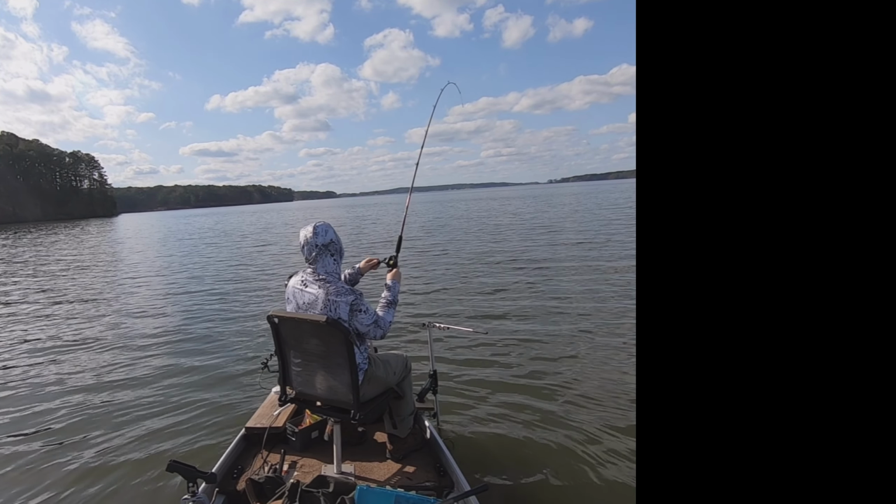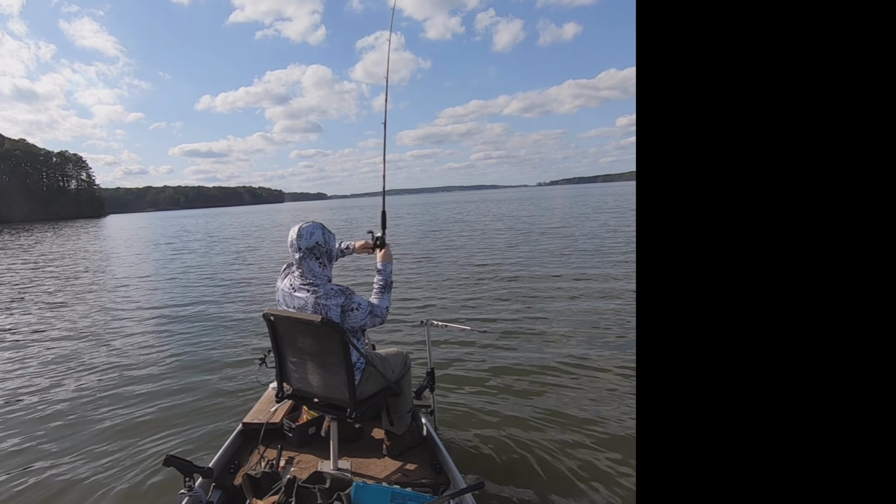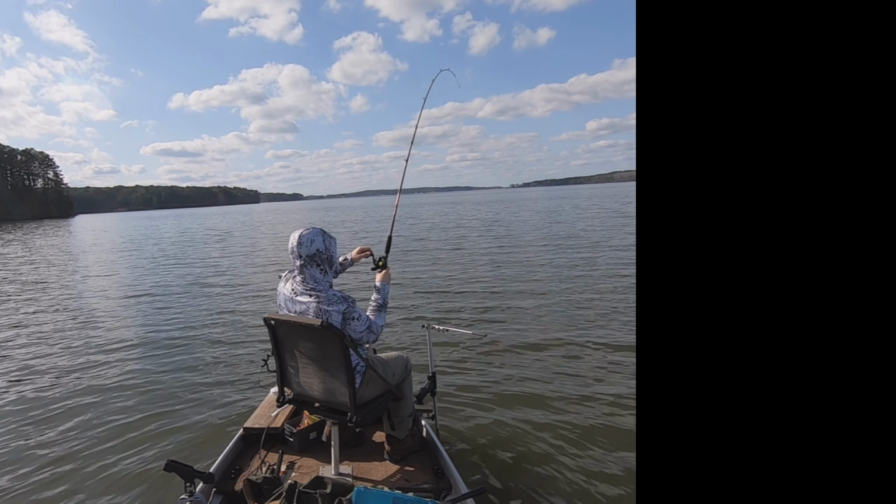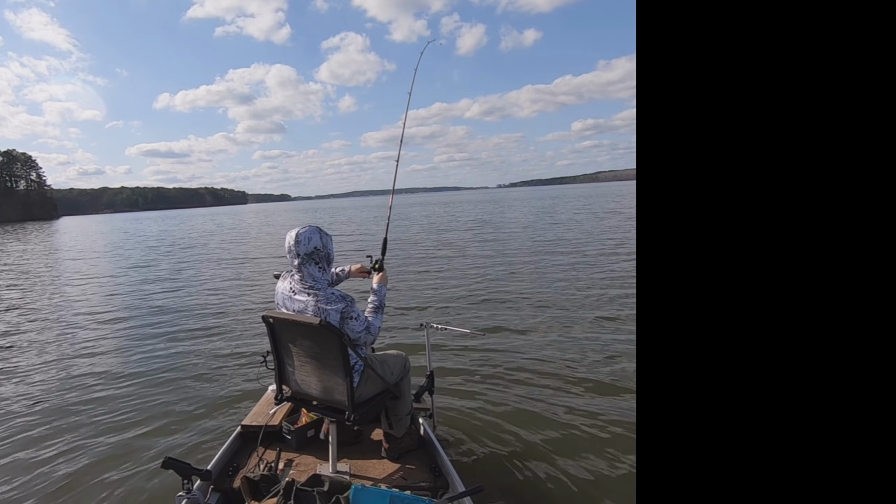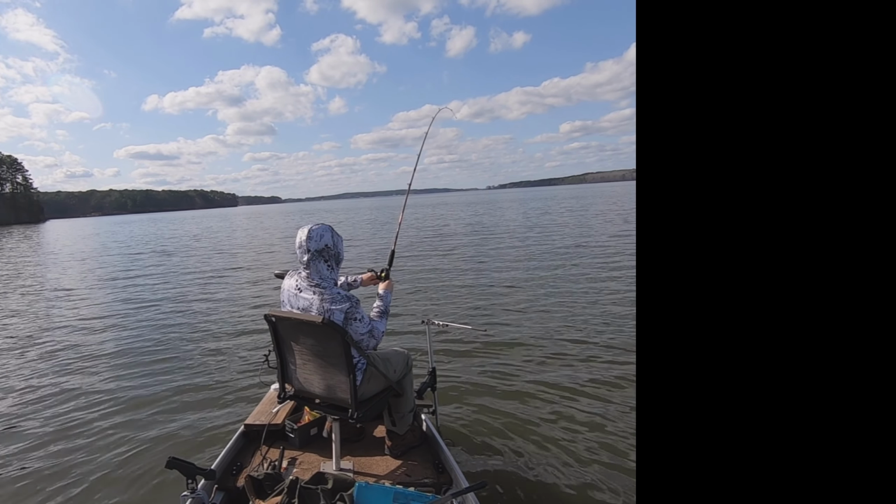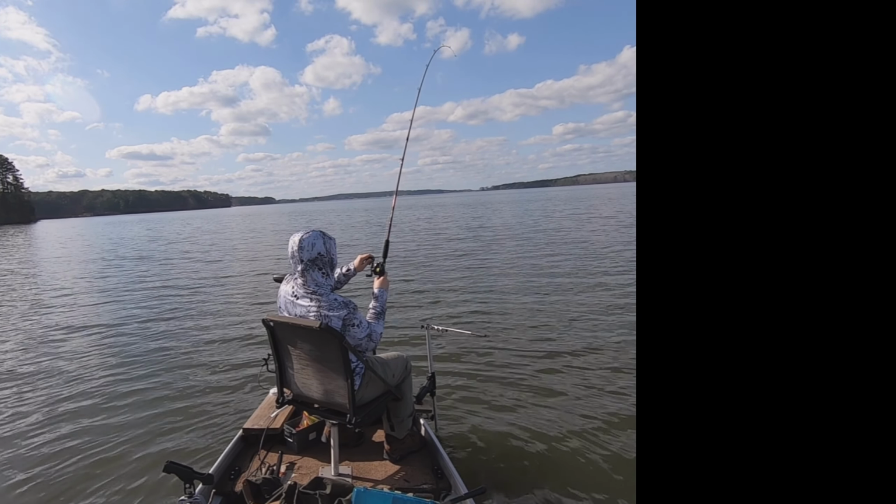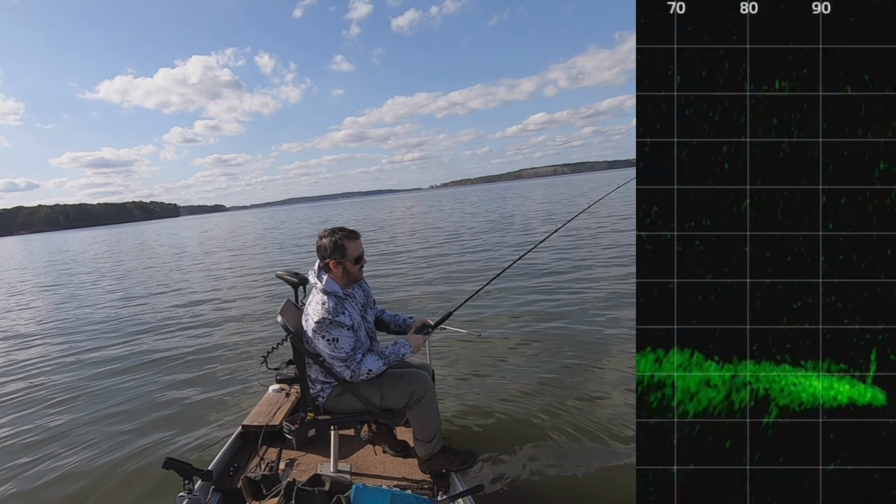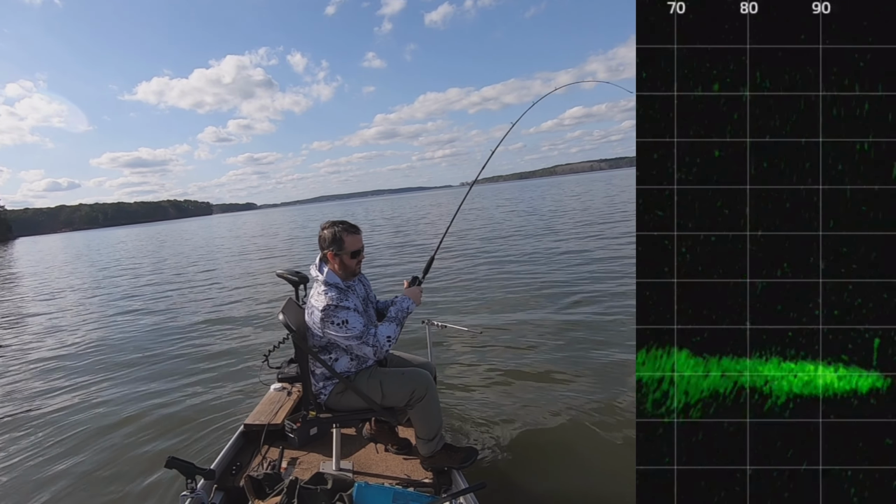So I lost the LiveScope part of this, but I still have the above the water video, and you can see this is another striper. You know, he's slamming into it. Man, they fight hard.